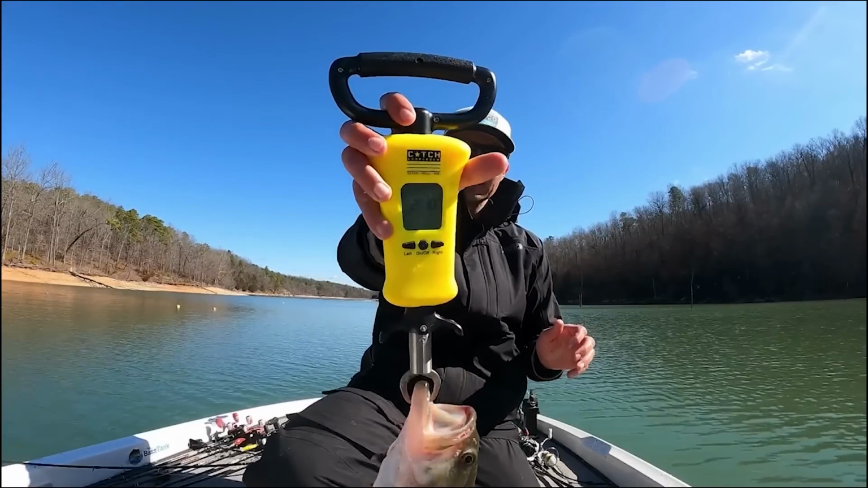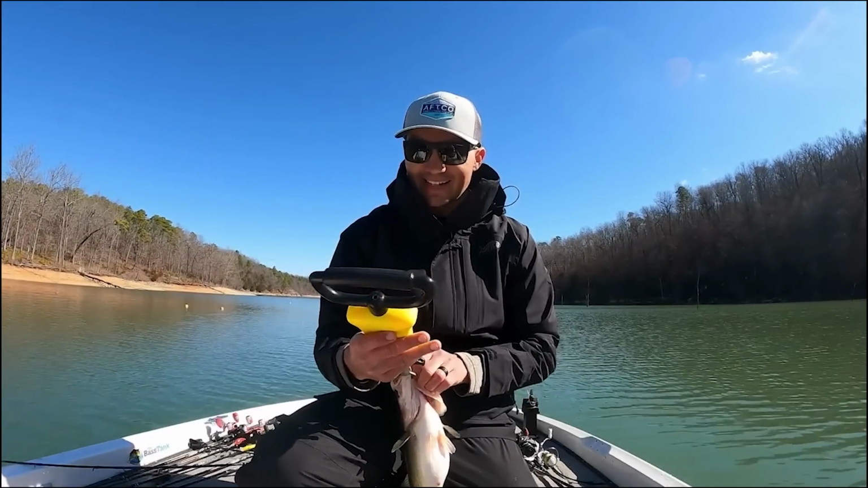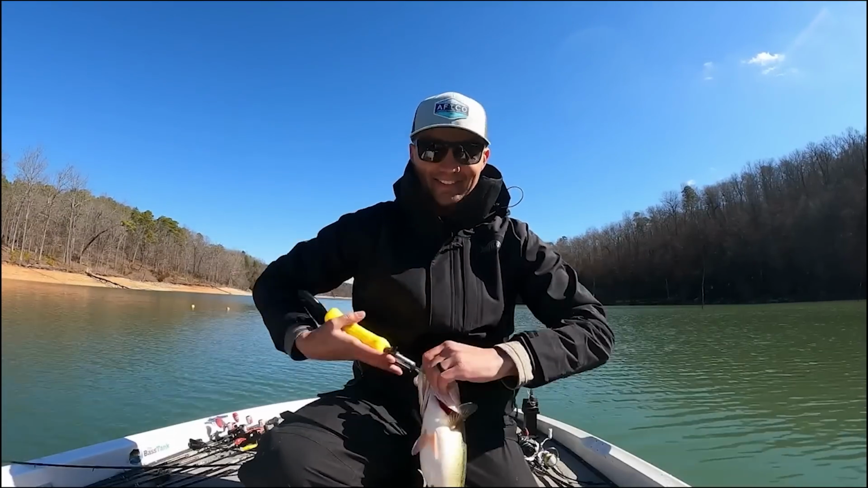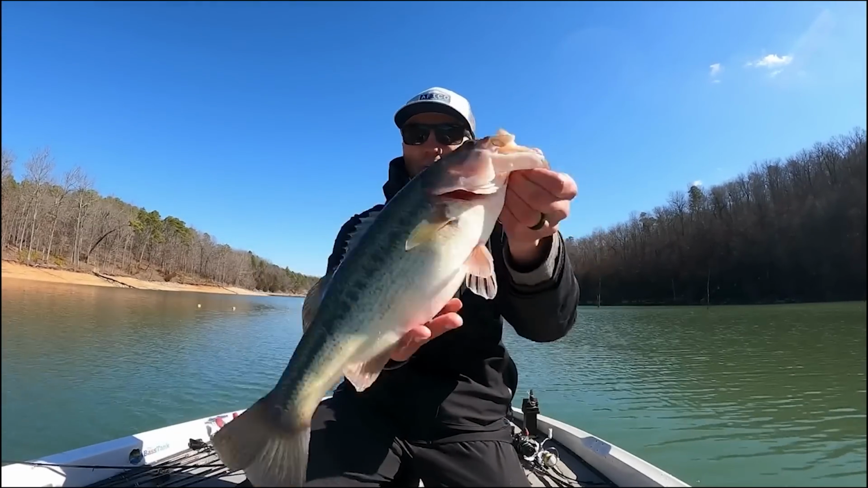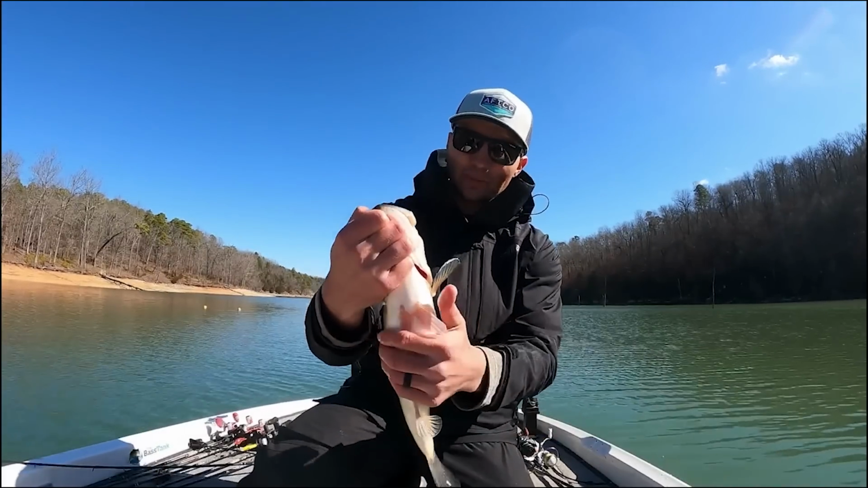Another 2 pound 10 ounce fish, same size as the last one. He felt a little bit bigger. I changed rods because I had my line break on me while I was messing with the last fish, so it felt a little bit bigger than it actually is, but still a 2 3/4 pounder. I am not going to complain about a beautiful fish like that, just absolutely fat and healthy.